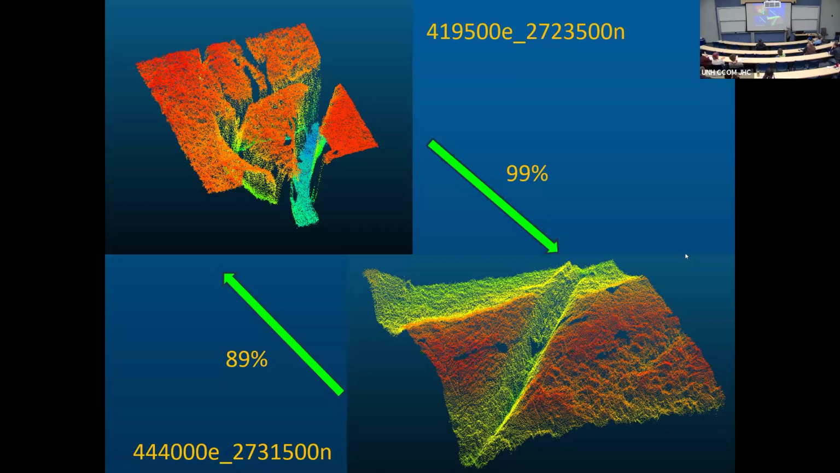And obviously, this is the coincidence rate, 99%. 89% is not that bad, but obviously this tile has much more different features than that one. So it's not surprising that a model trained on that gives better results on this data set than the other way around.